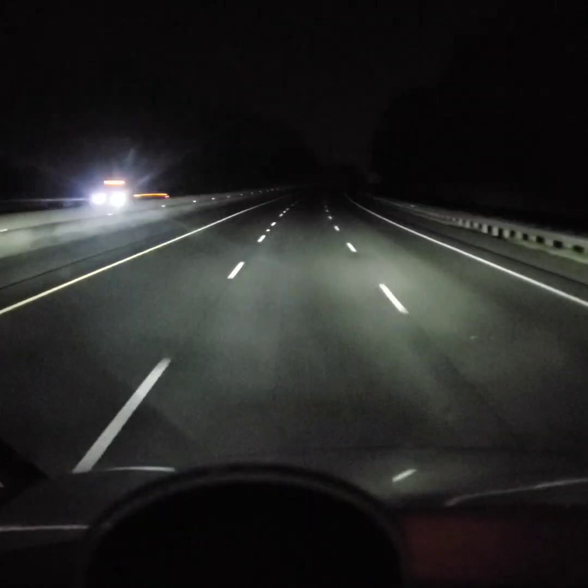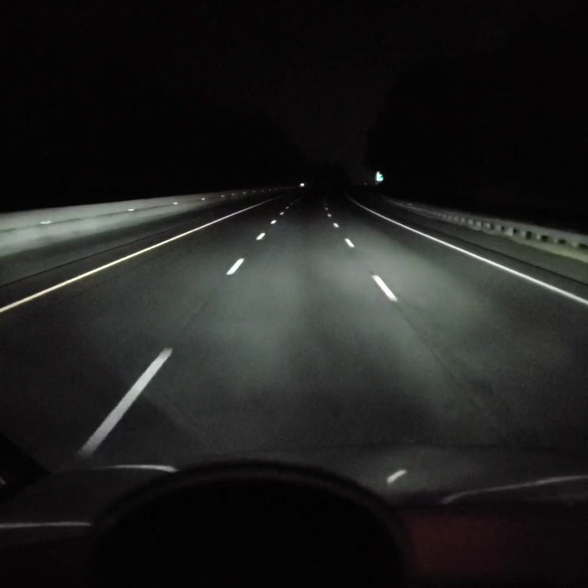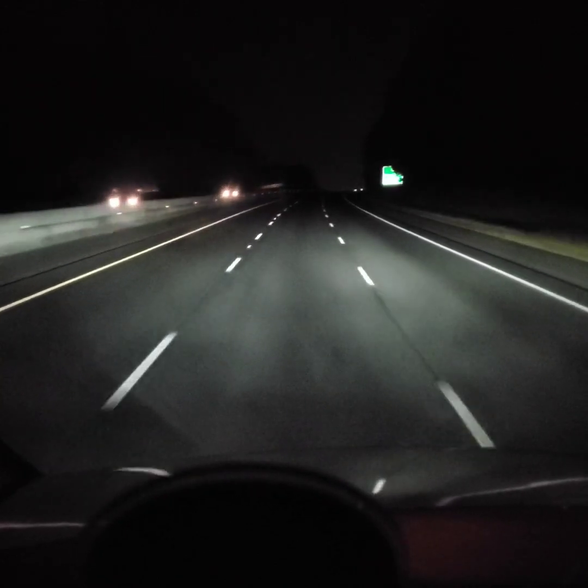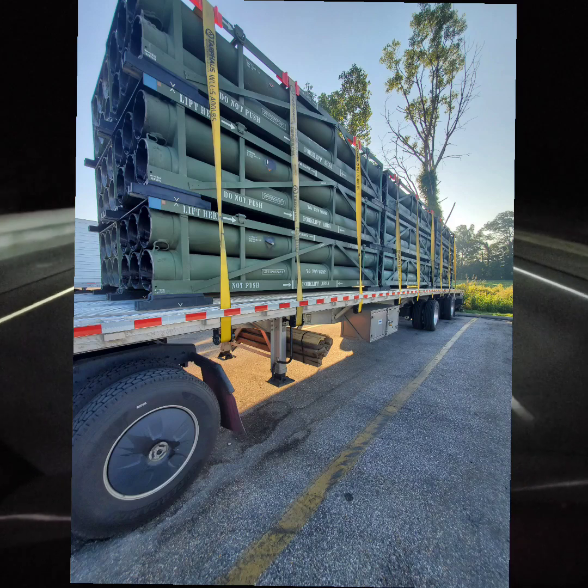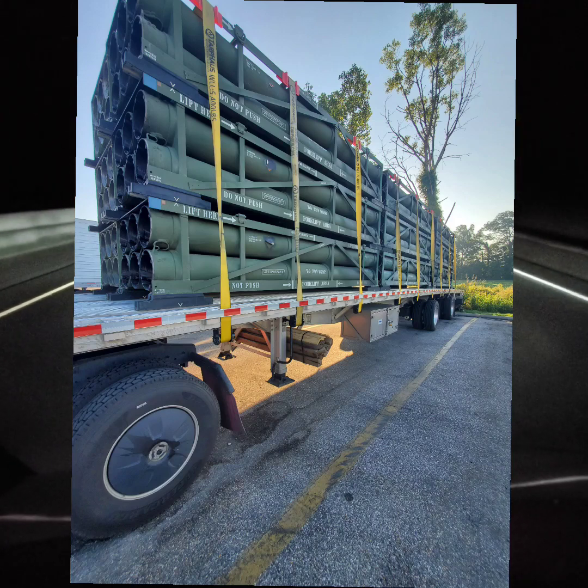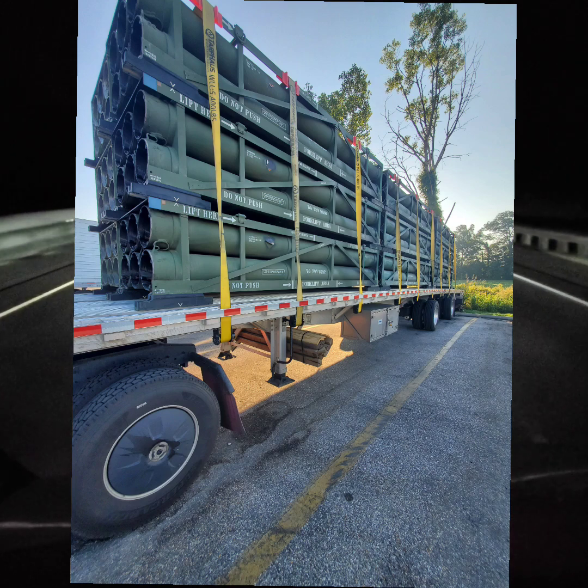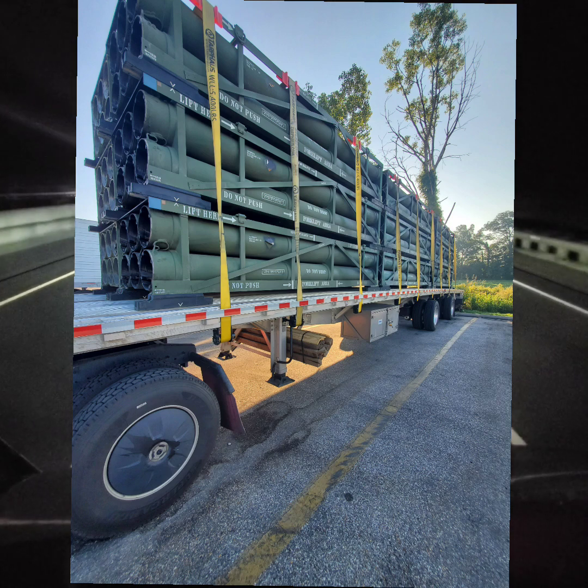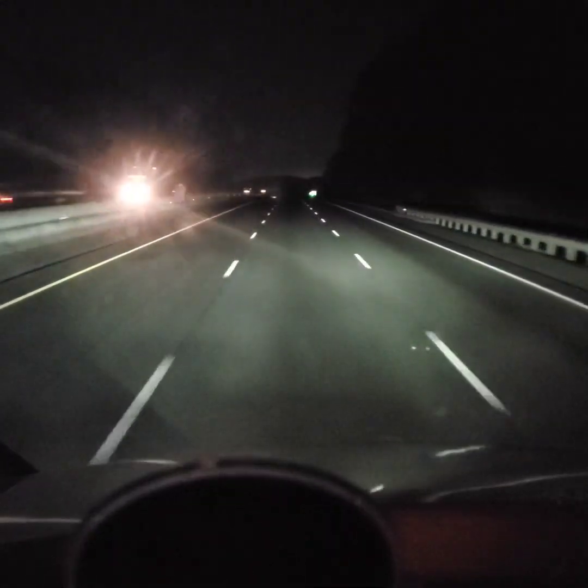We're doing some night driving. Man, it's 2 a.m. where I'm at. Alabama, Birmingham, pulling out of it. Tuscaloosa, 2 a.m. What y'all doing? What am I doing? I just woke up. All right, so have you ever had a load where you had to,